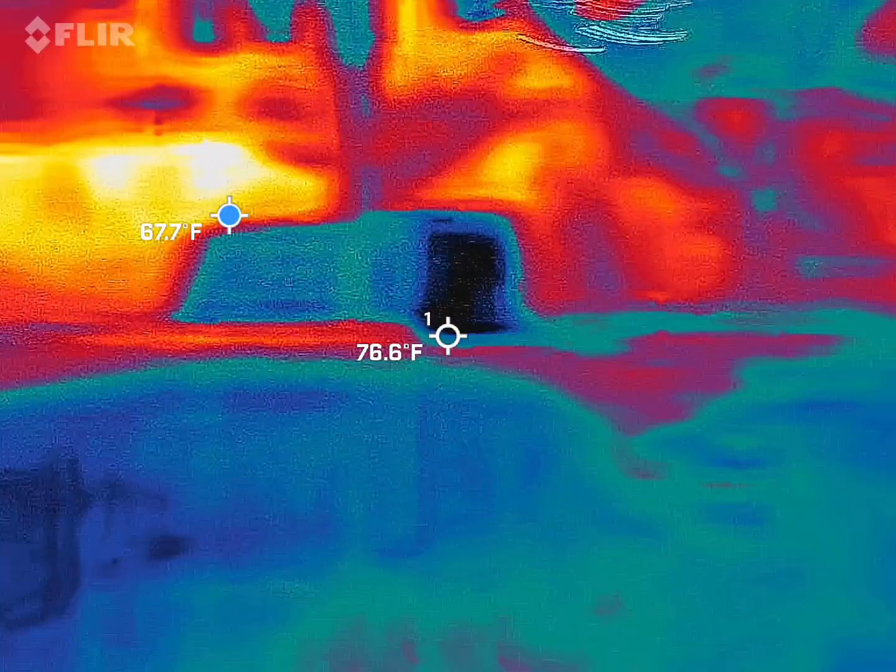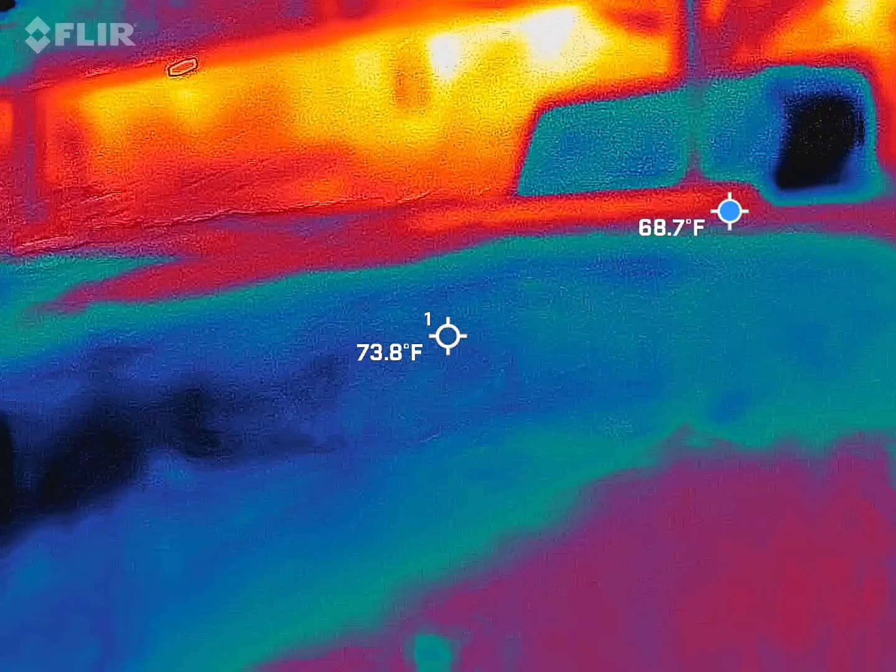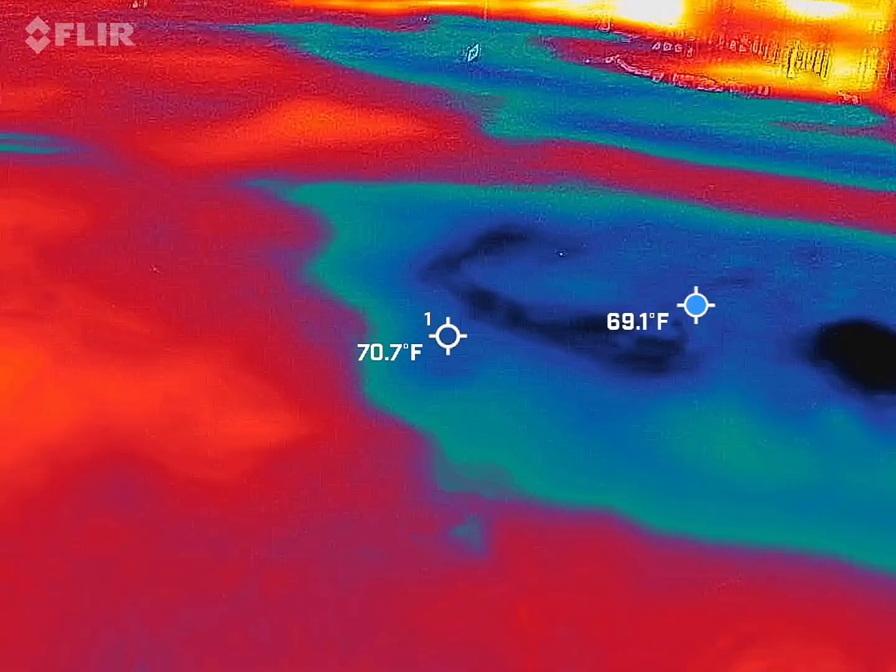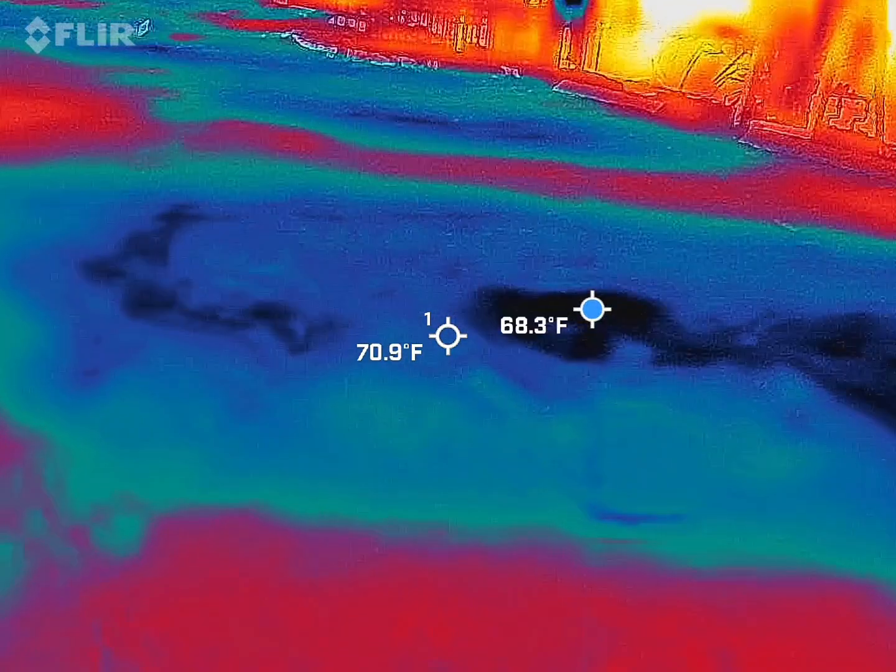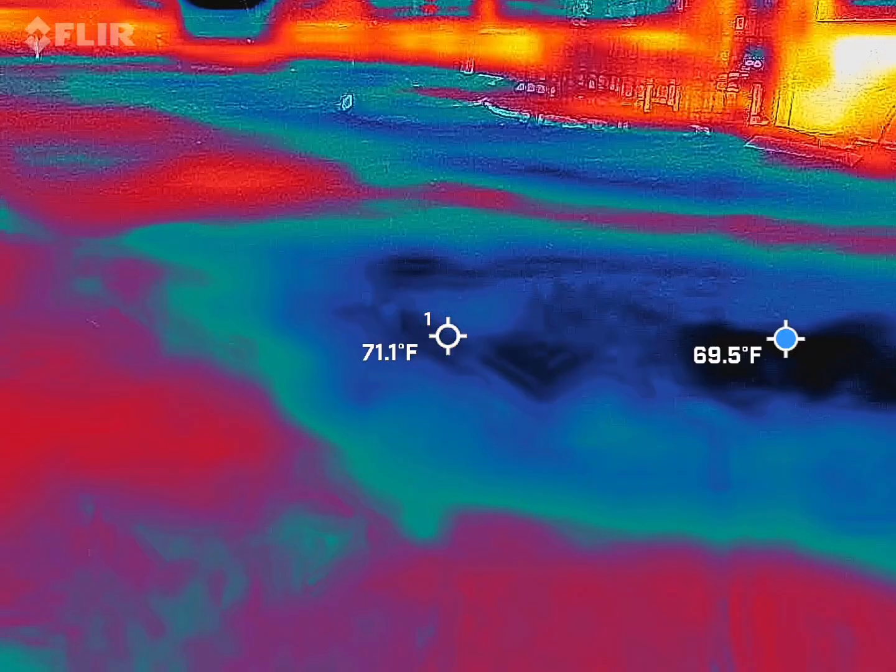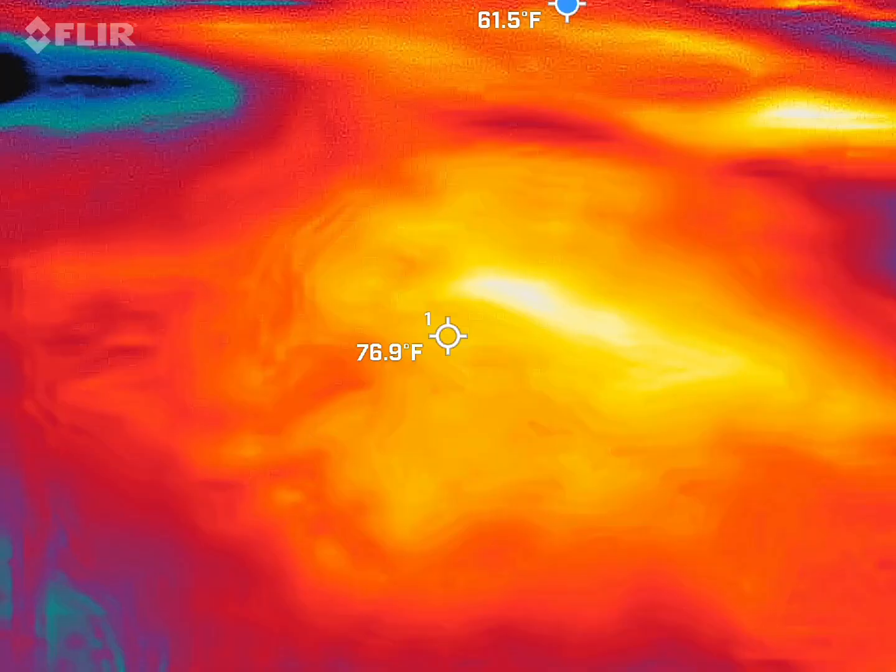Yeah, it jumped up to 2.5 and now it's like nothing. Go away from it. Yeah, so when you were close, you were at 3, right? It was 2.5. Now it's nothing. I don't know if it works. They'd be blowing it up.